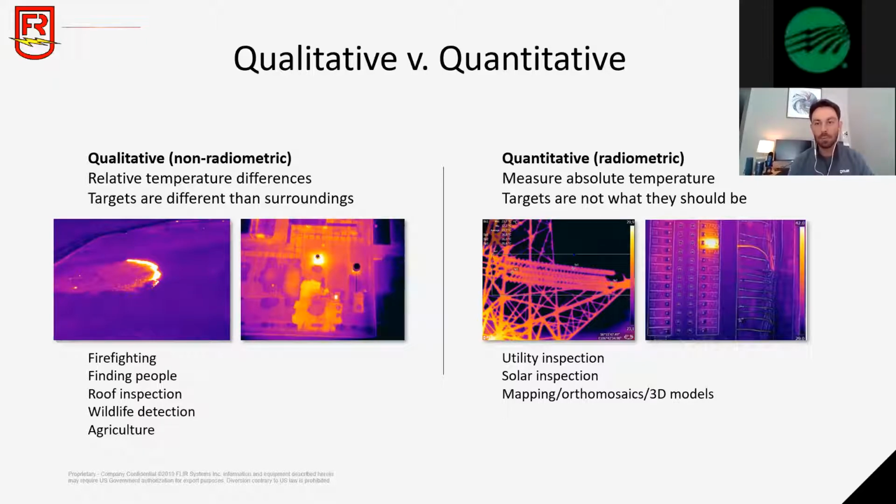Now, there are going to be practices in the field that you will need to deploy to get accurate radiometry, but we do know that temperature values help with your assessing of your asset. So quantitative and qualitative is a very important concept to understand.